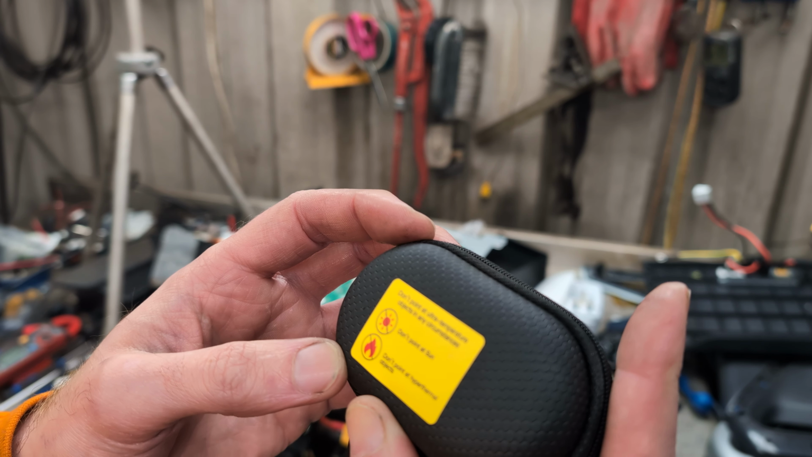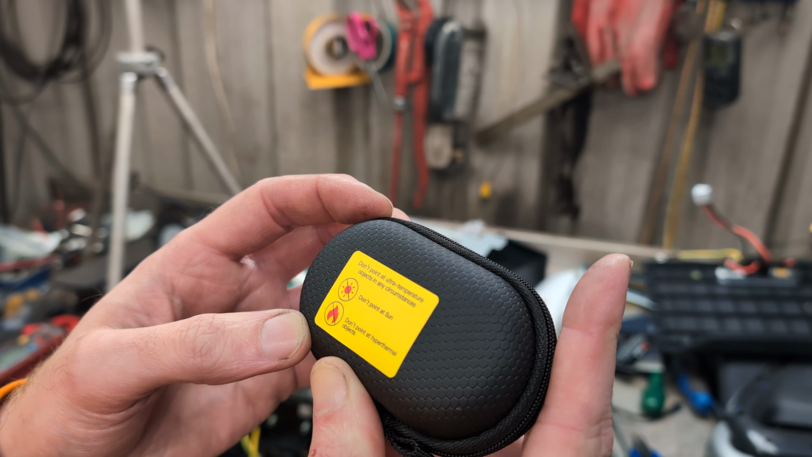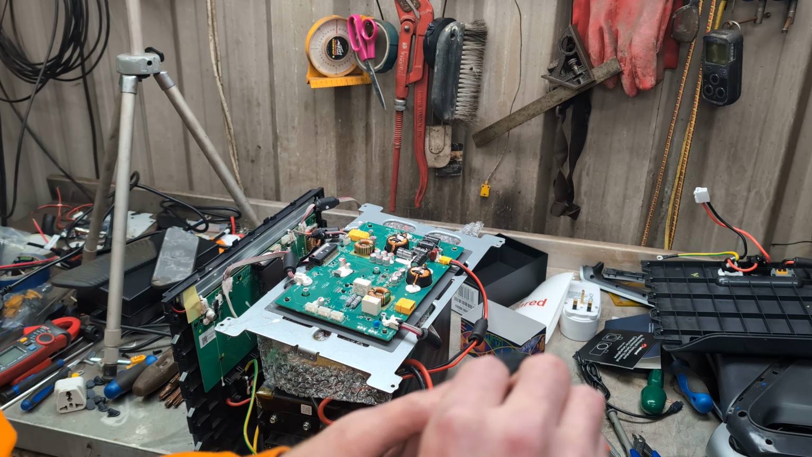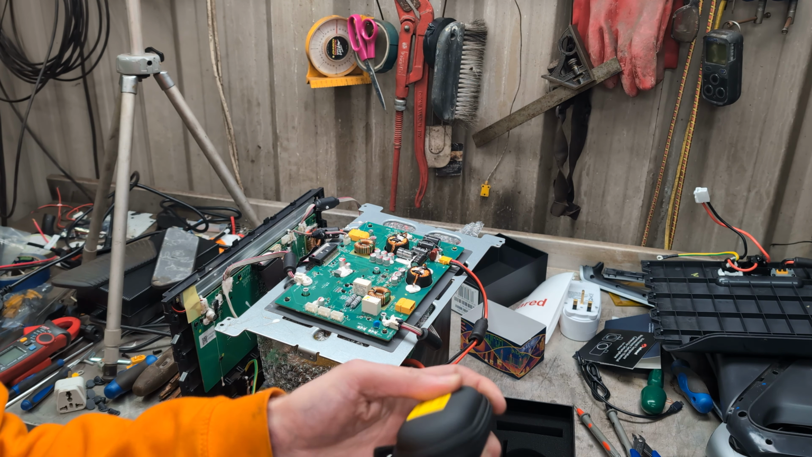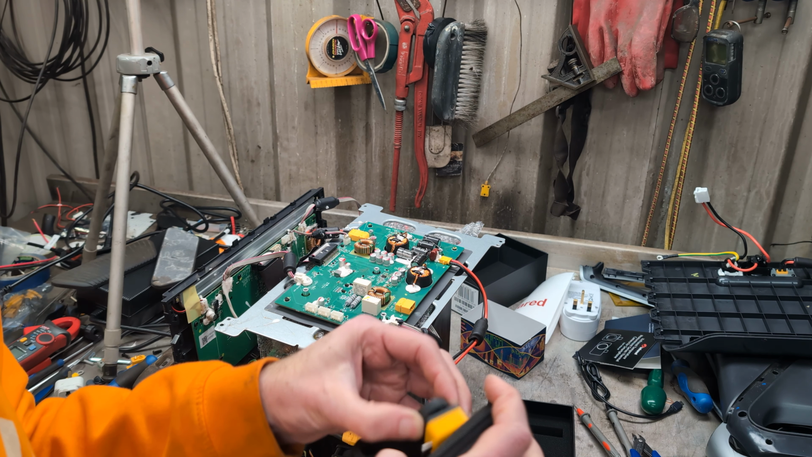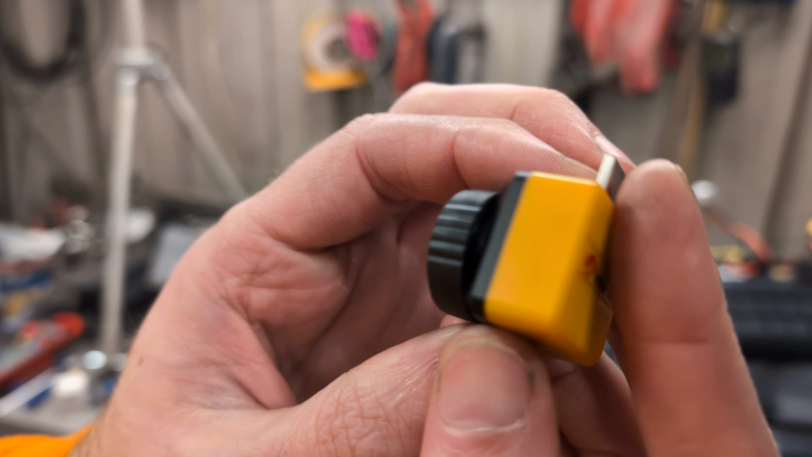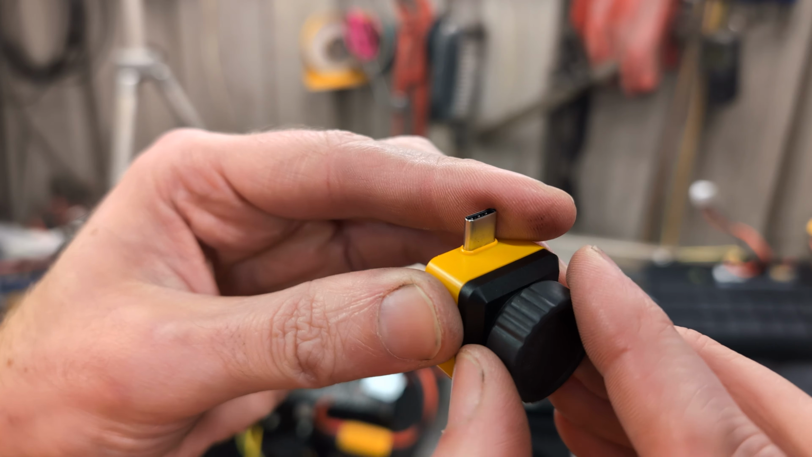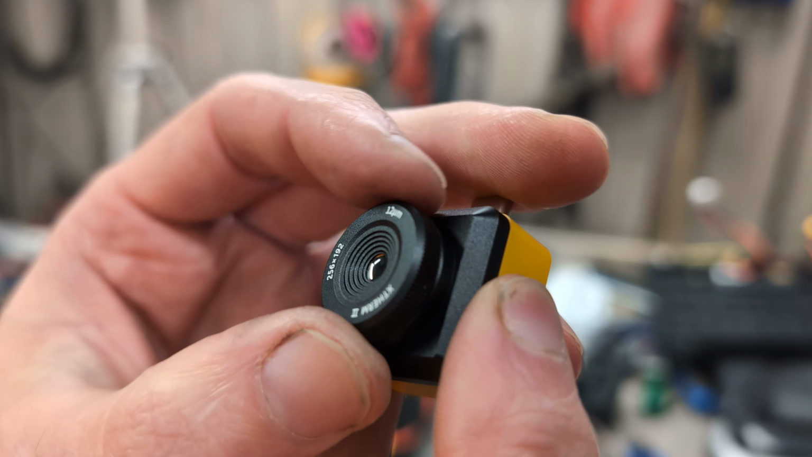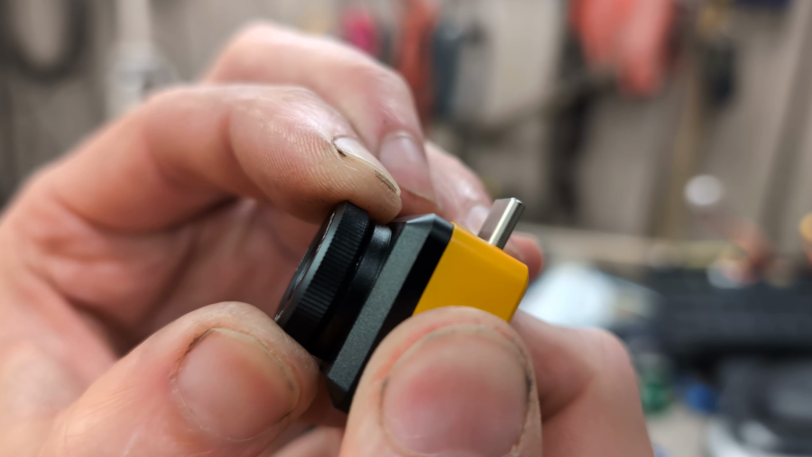do not point at ultra high temperature objects. Do not point at hyperthermal objects. Do not point at the sun. Okay. Oh, does it not read the temperature of the sun? Well, that's interesting. Ooh, it's quite chunky. It's quite a little fat module. Okay, presume this is the lens cap. So, this thing is macro. It should have a twiddly. You can adjust the focus on it.